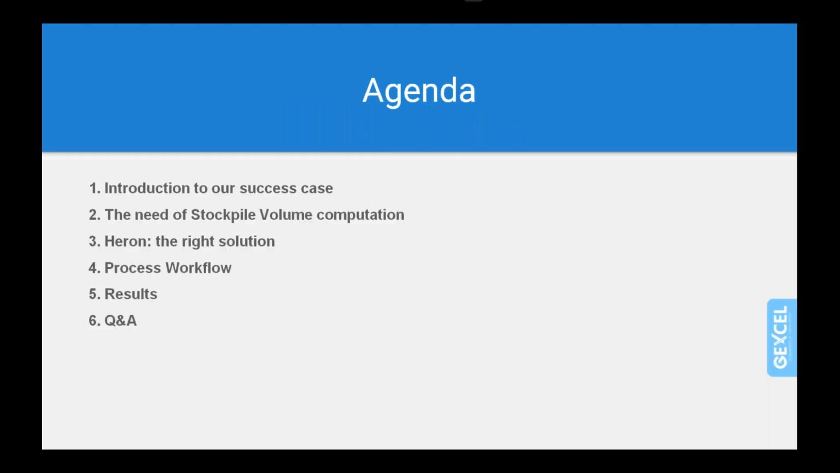So let me quickly go through today's agenda. We will have an introduction about the success cases, and then we will enter inside the need of stockpile volume computation, and we will see together why HERON has been the right solution to carry on this kind of activity. And we will try to explain better the process workflow, considering the different cases. Then we will also go inside some results, and then we will have some time for your Q&A.